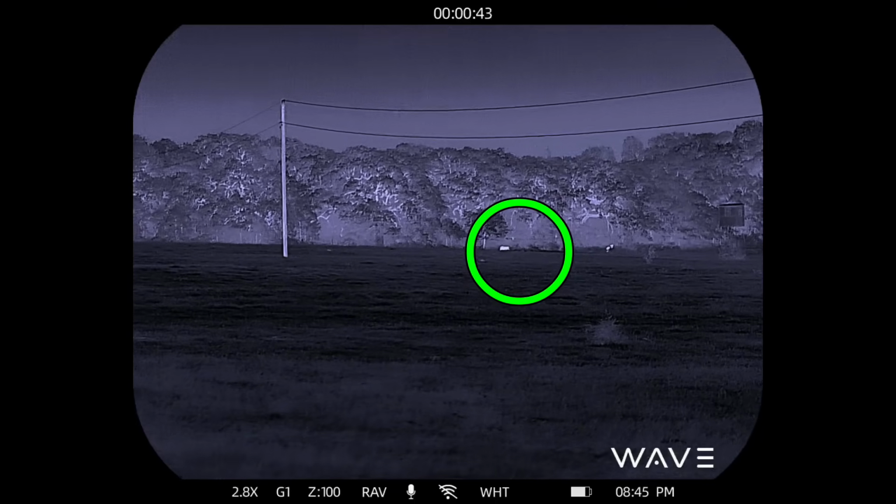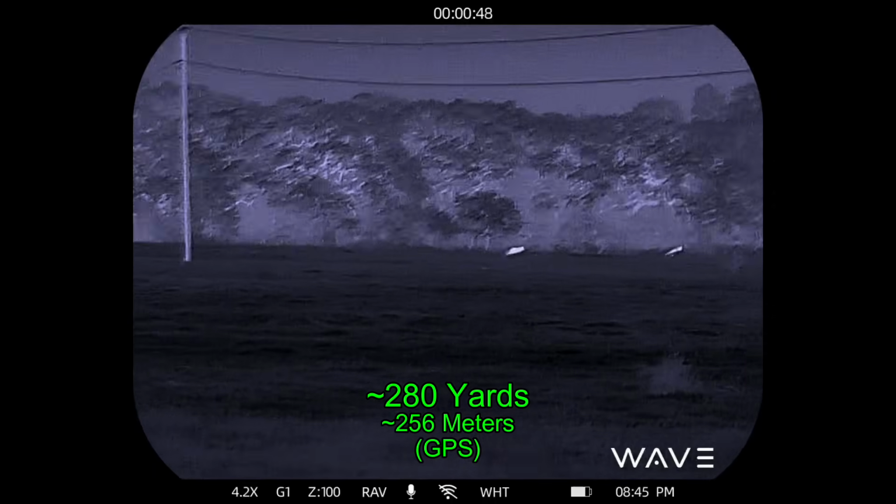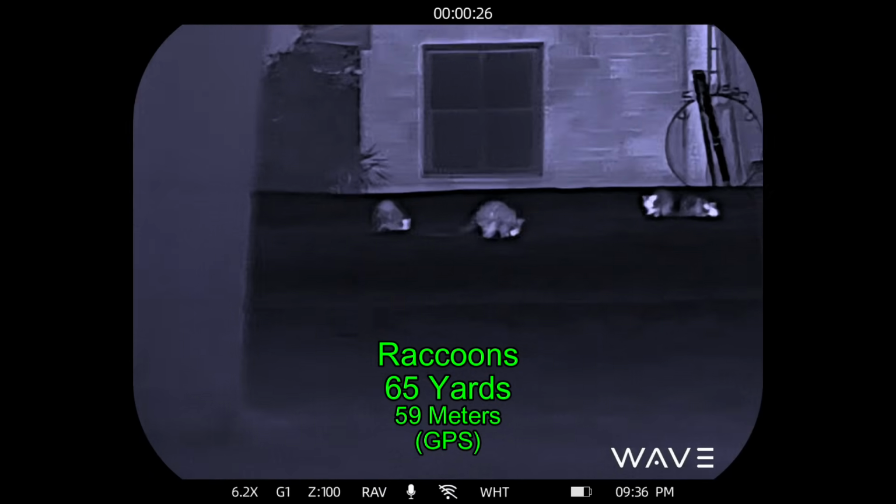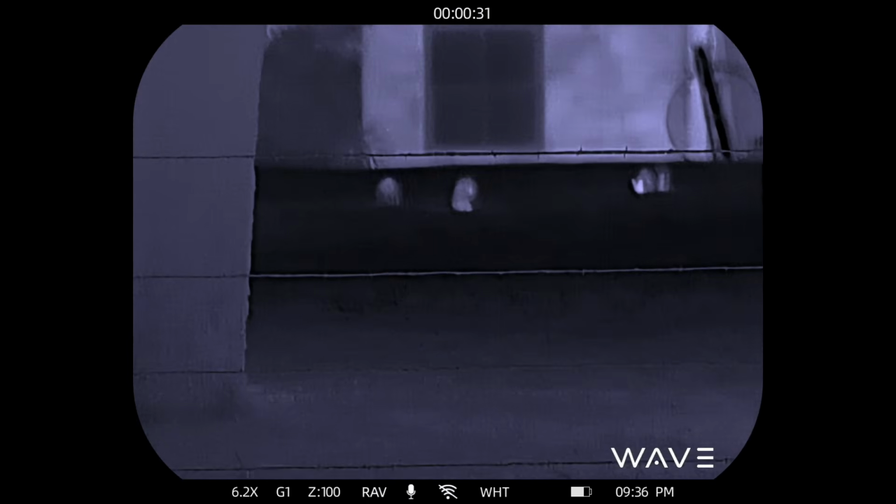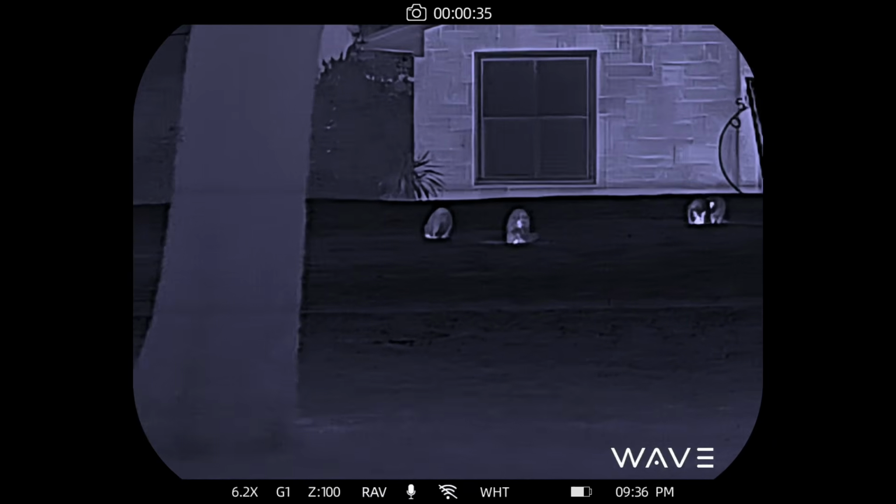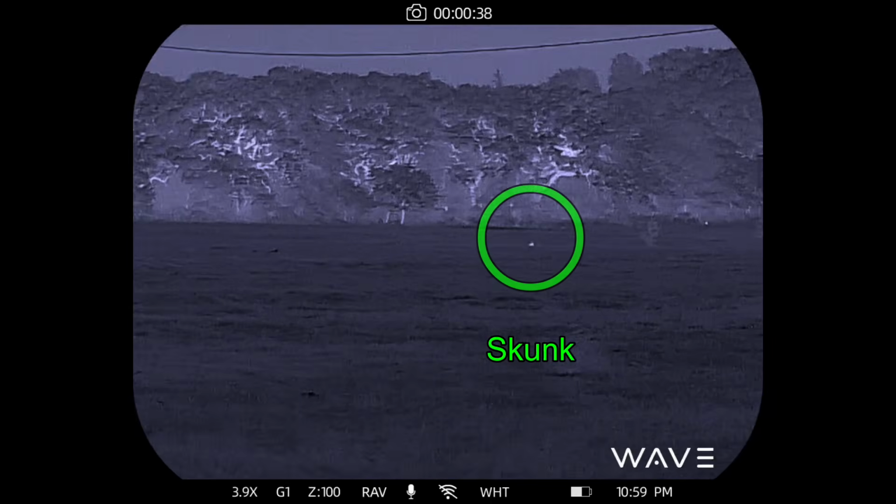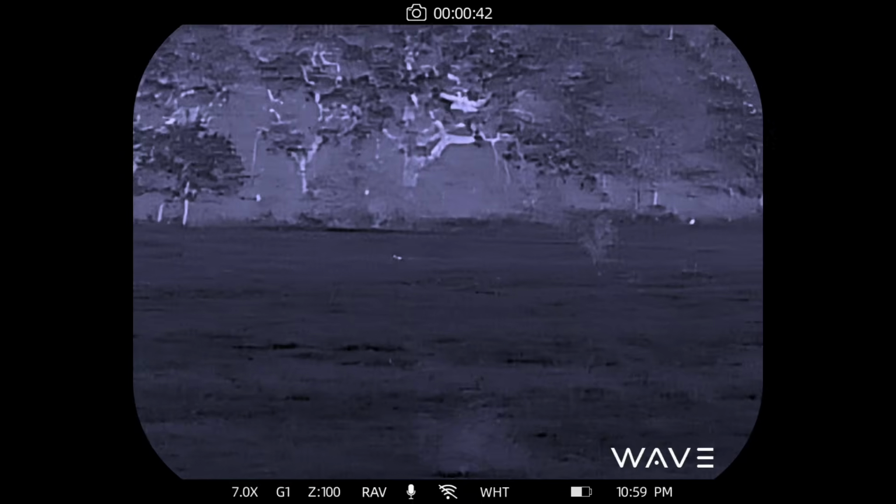First pig. This hog did not stay around. It moved off property when I approached. However, I think I caught it later in the evening. Those are raccoons at 65 yards. There's a barbed wire fence in between us and the raccoons. Based on ranging the utility pole, that skunk is out there probably a little over 180 yards.